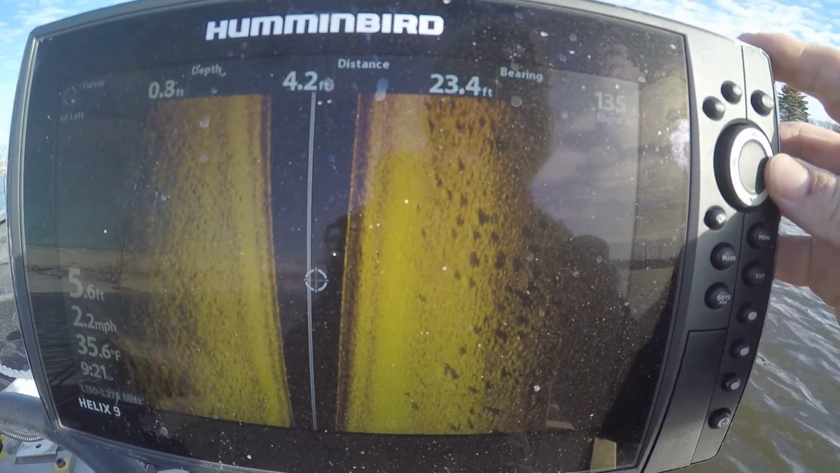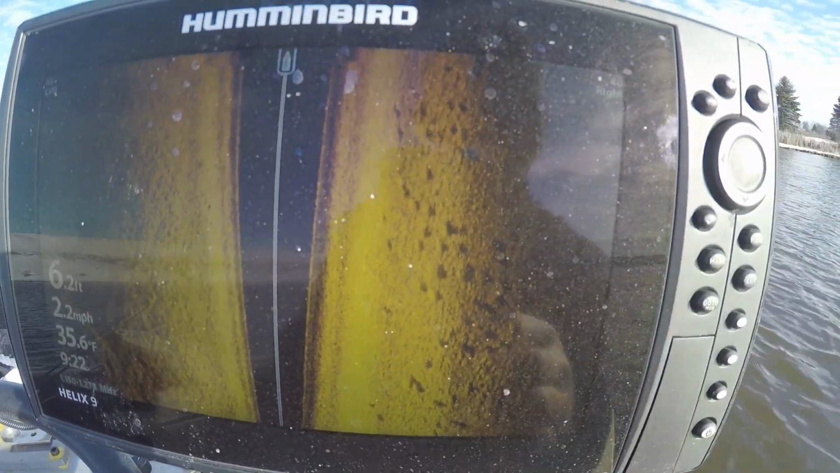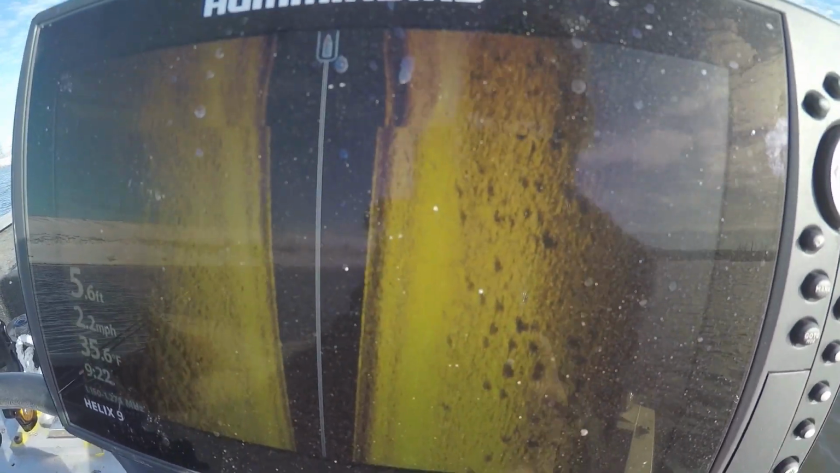There's a couple coming. There's a bunch. Drop a waypoint on that. Oh, look at all those fish. Both sides.